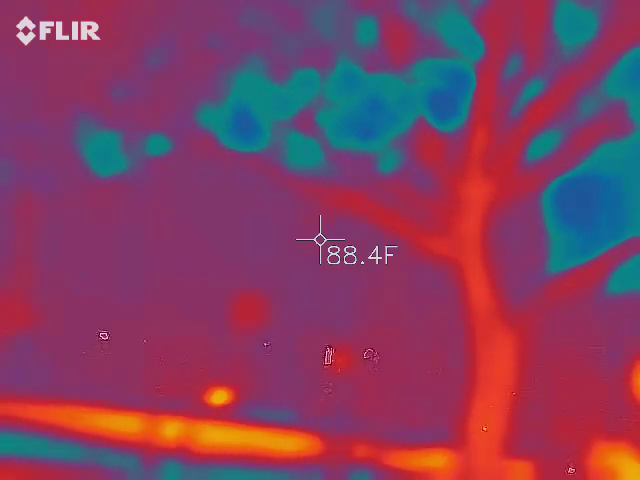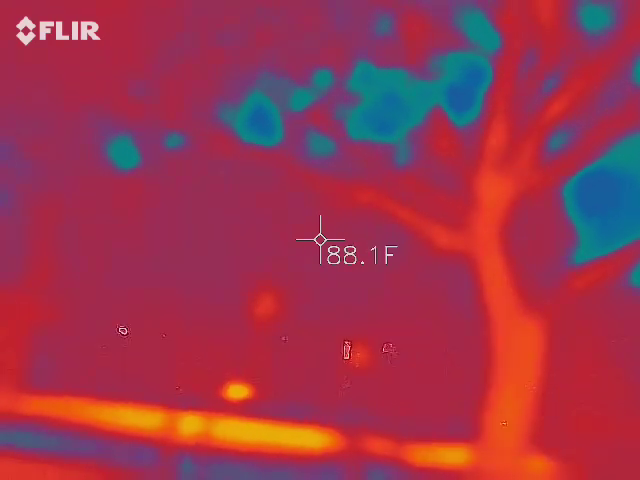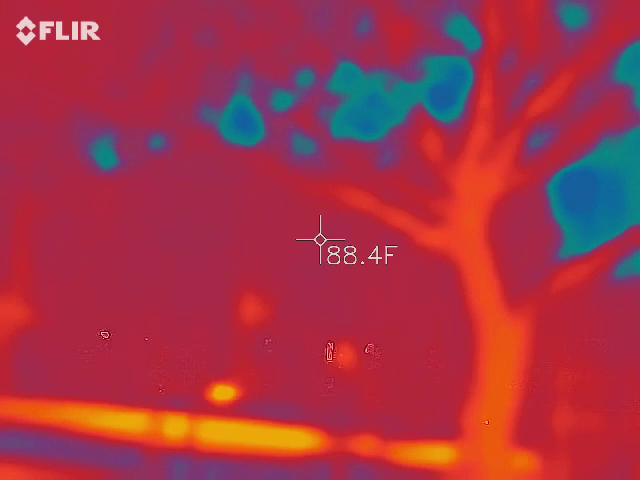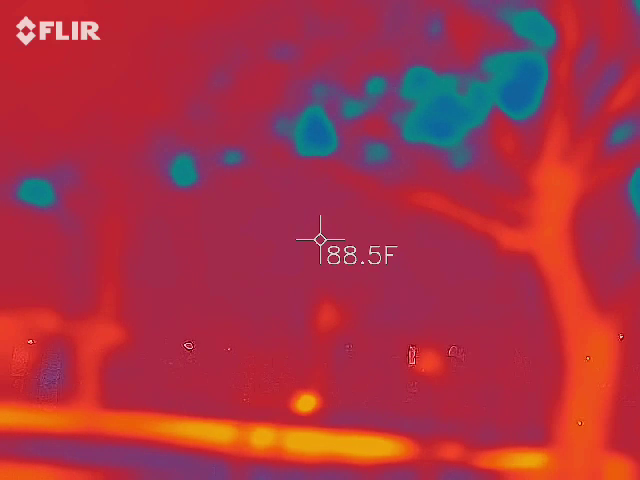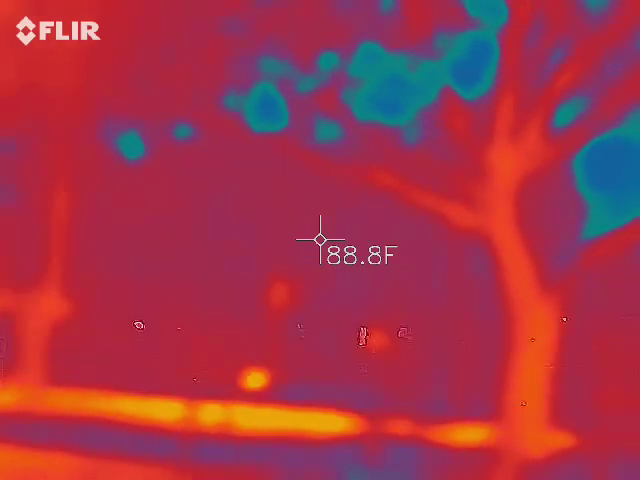You guys see that green streak? Yes. Okay. So again, lasers shoot really, really far. We don't want to be shooting them too far. I would say usually start down straight in front of you, and then you work your way out, and I'll tell you where our levels are at.